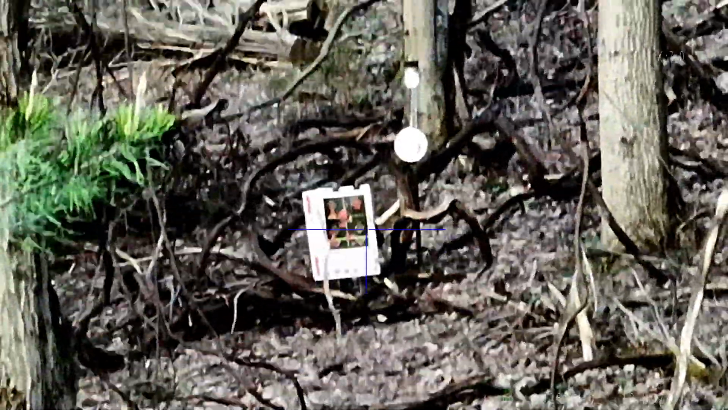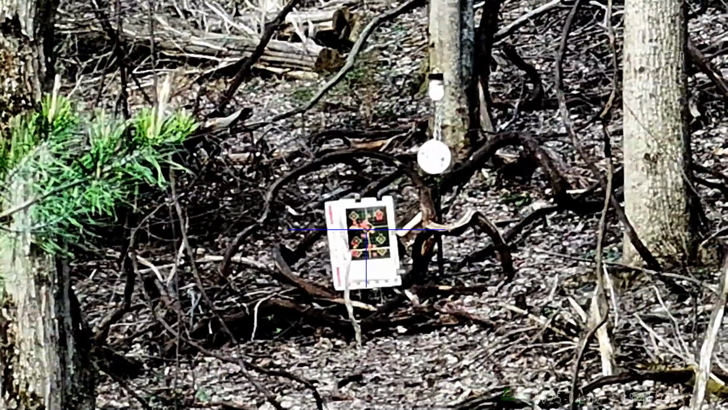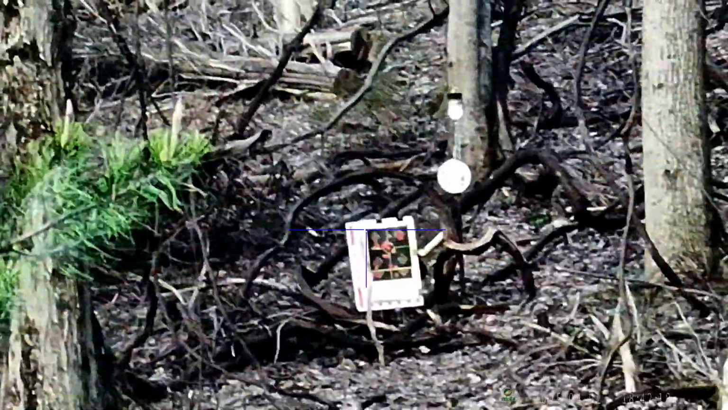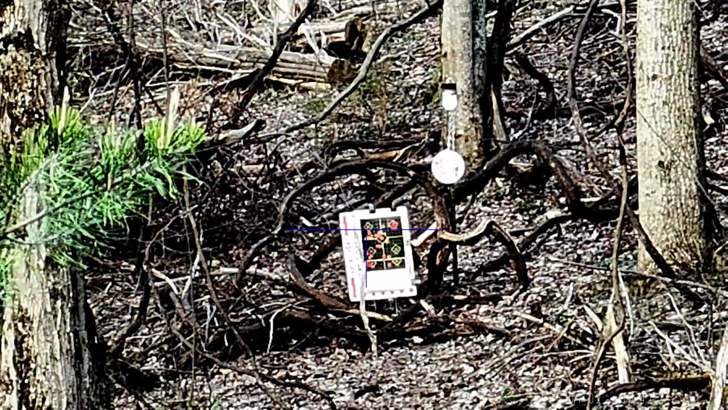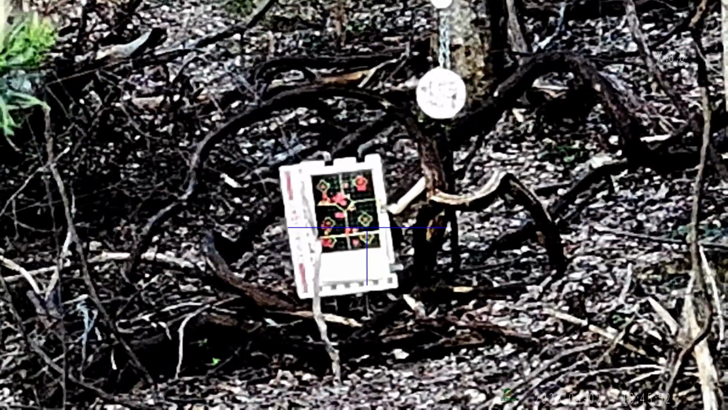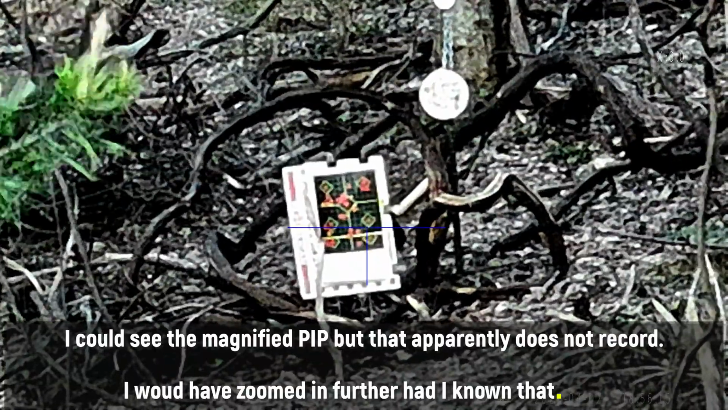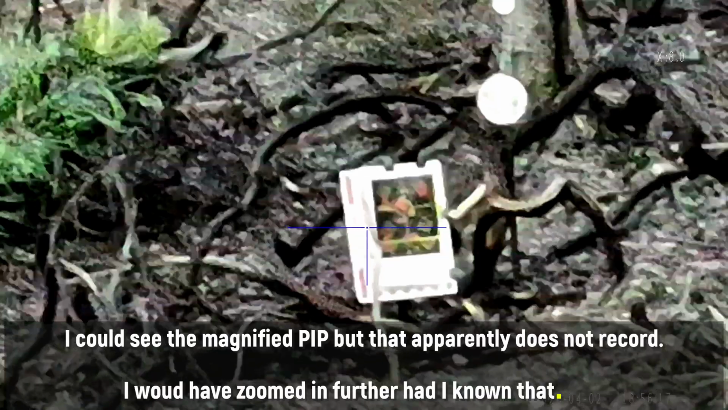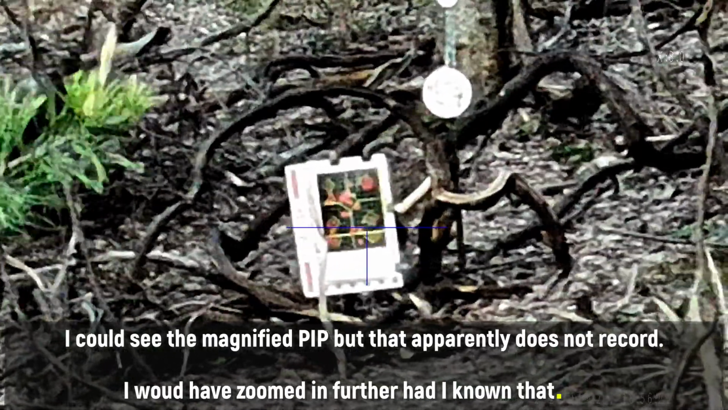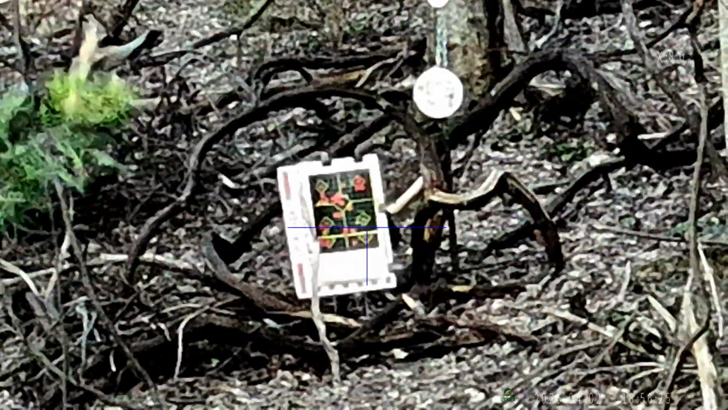Man, I probably should have put up a brand new target. That's a lot of muddled up stuff. Aim at the bottom of the bottom right diamond. Yeah, it's just a little left of where I was aiming. I was aiming at the very bottom part of that diamond.